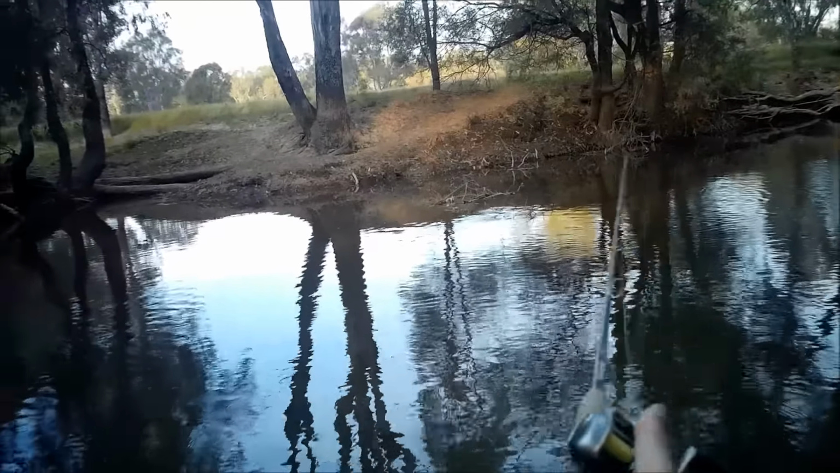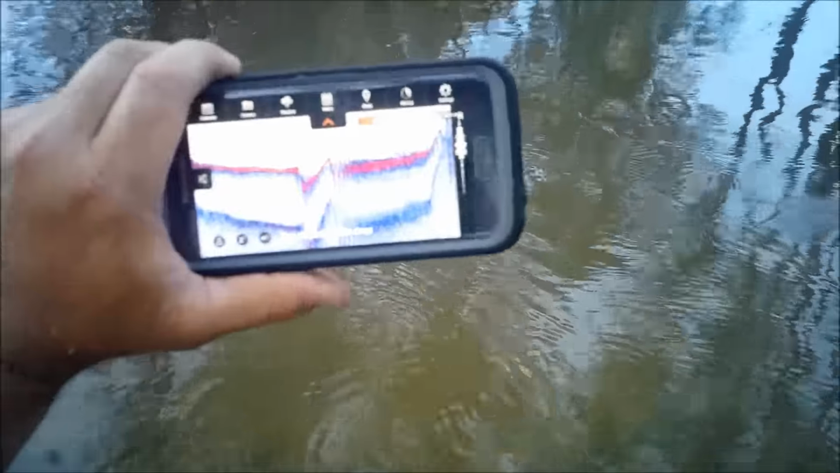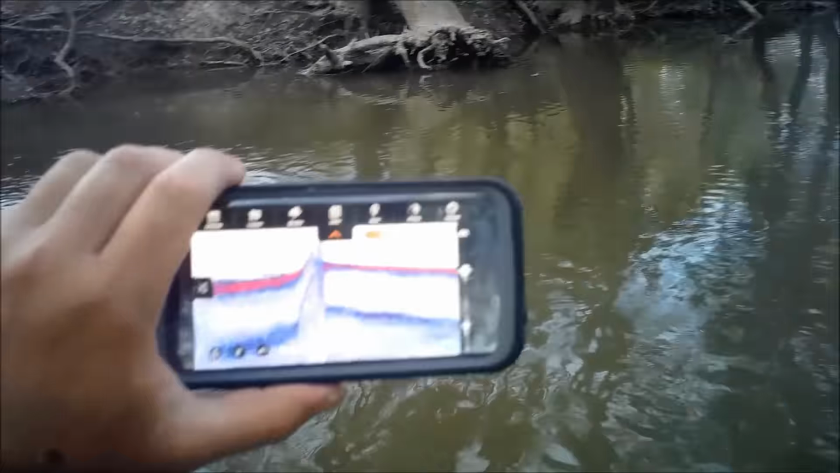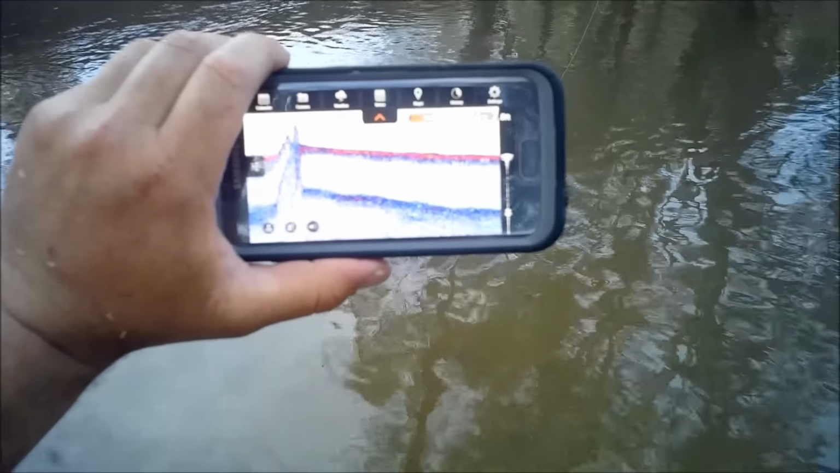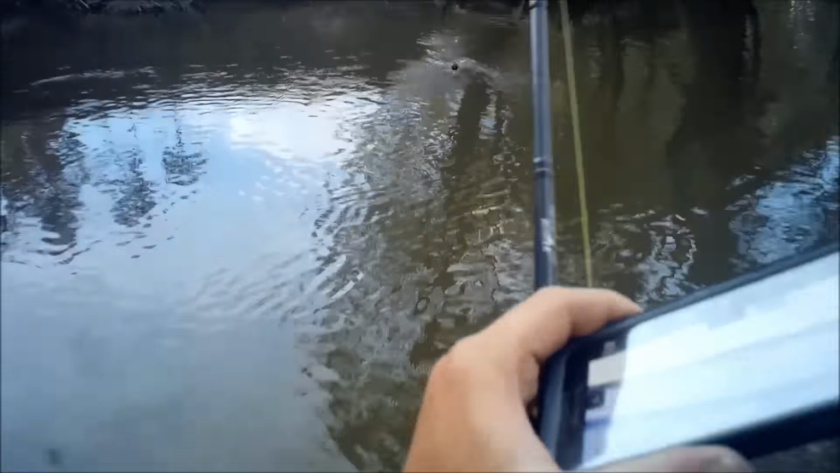Up there further, I know it's shallow. There's a bit of a sandbar up there, but I'll probably only be in 2 feet of water. 4.8 feet, a bit deeper than I thought. So I wouldn't have cast up there because I would have thought it was only 2 feet deep, but I can see it's 6 feet deep just this side of those trees. I can honestly say that I wouldn't normally cast into that spot up there, but now that I know there's a drop off directly behind those trees, that is well worth a cast. Rightio,